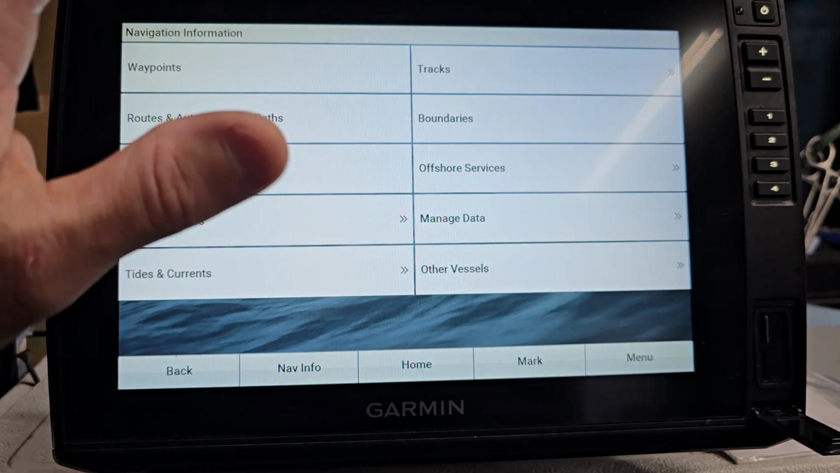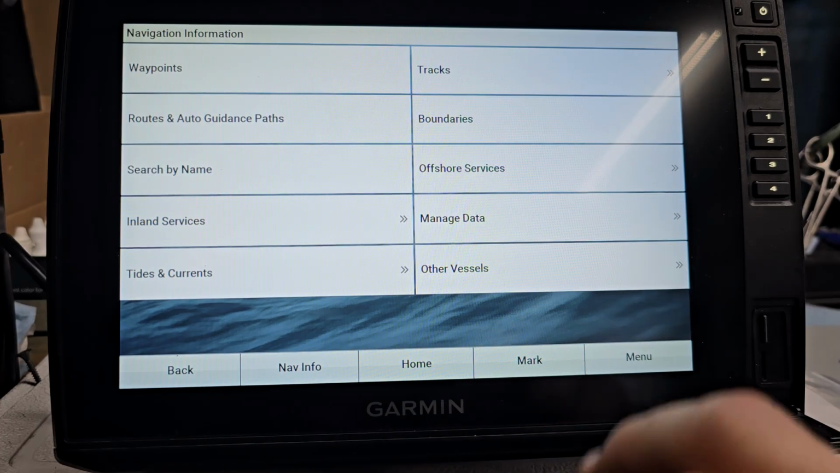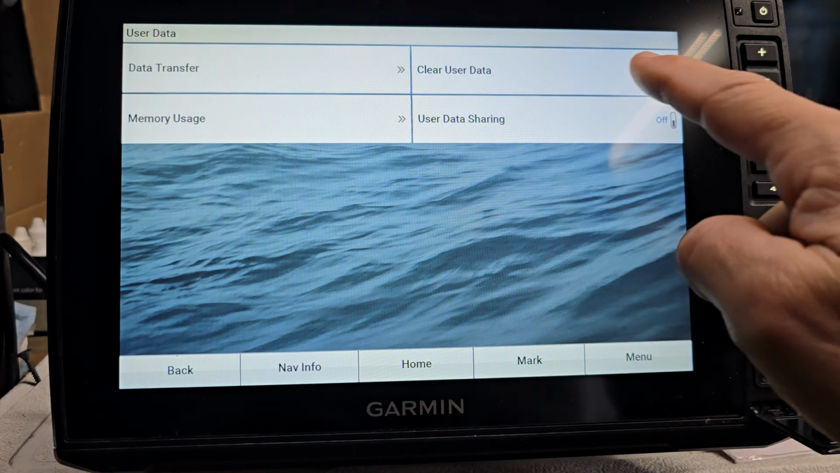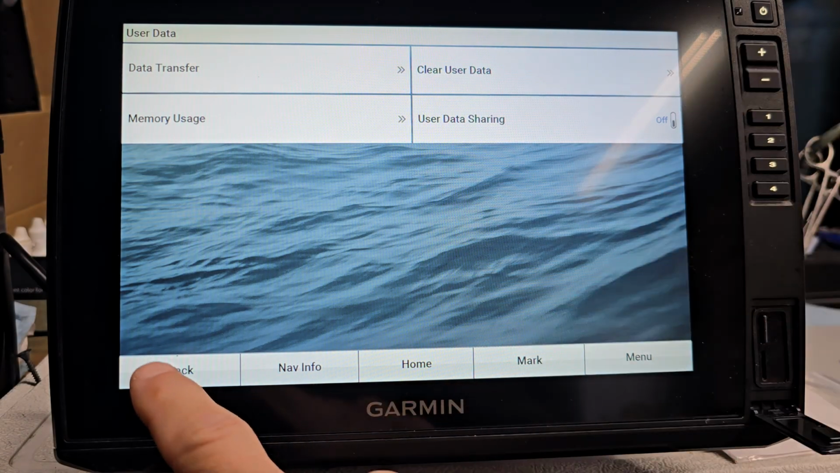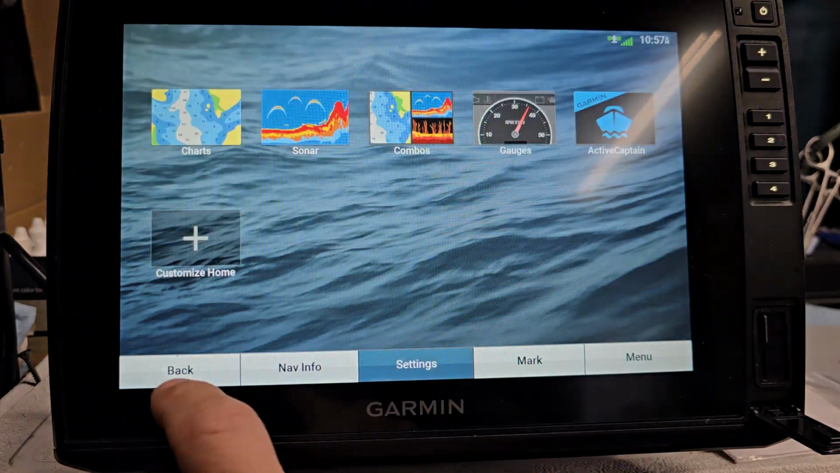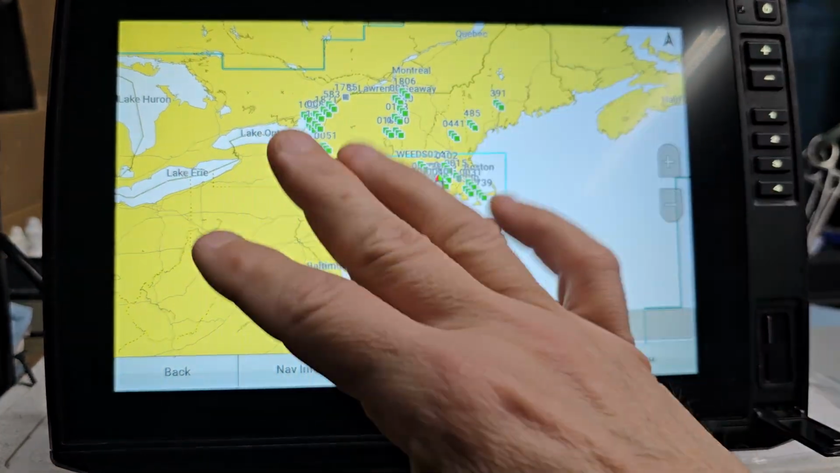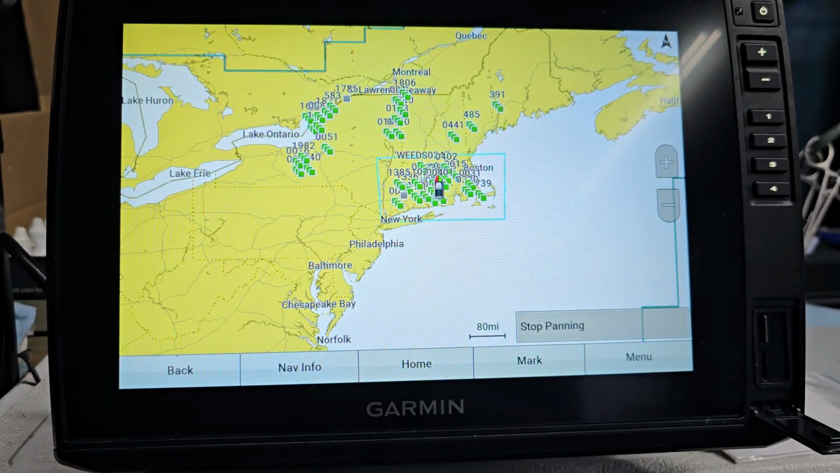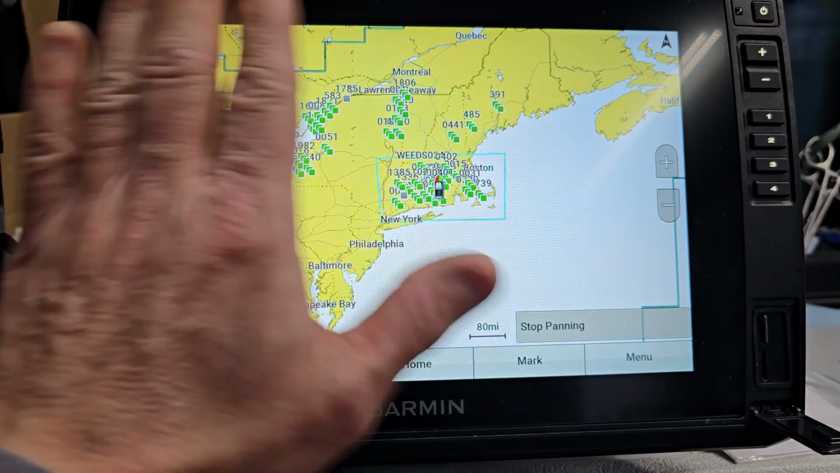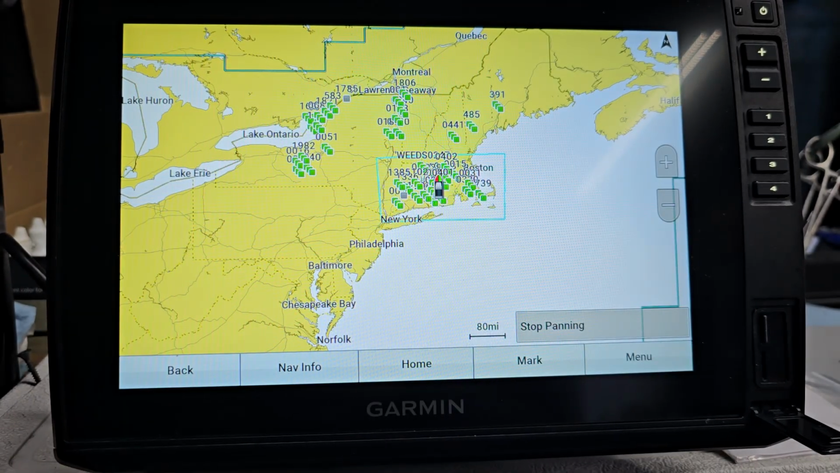Now I come up with the problem of having too many waypoints. So I want to go to Manage Data. I want to clear all my data. So let me go back and show you. So let's show you right now. We're going to go to the card and go here. It's going to show I have all this data on here. Still, everything is still there. Nothing's deleted off the unit. Now I want to do a clean slate and just load in Connecticut and Massachusetts.